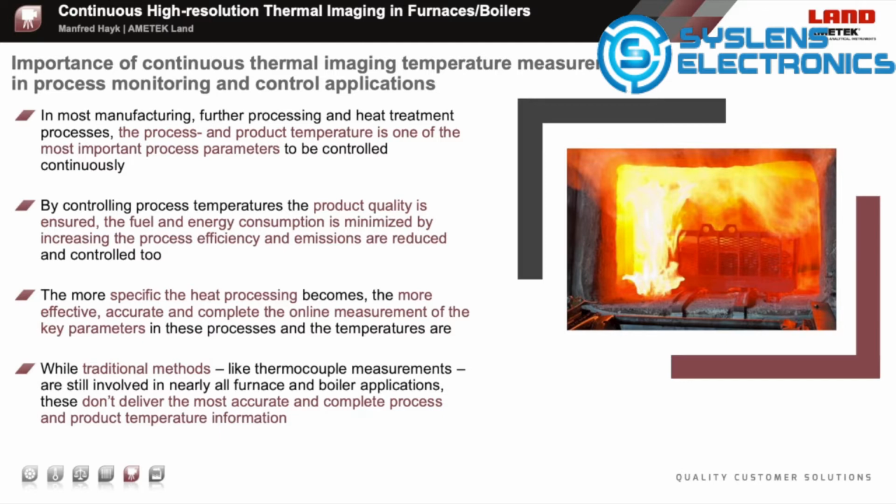While traditional temperature measuring methods like thermocouples are used in many industrial furnaces, these deliver the temperature at the location of the tip of the thermocouples, for example, the furnace atmosphere temperature. But they don't measure the direct product or stock temperature being heated, heat treated, or burned in the furnaces and boilers.